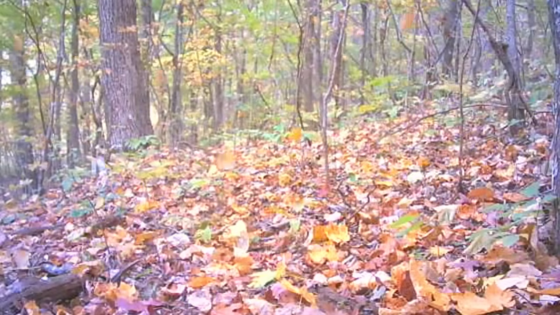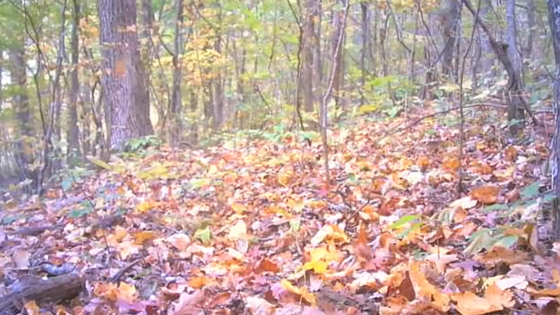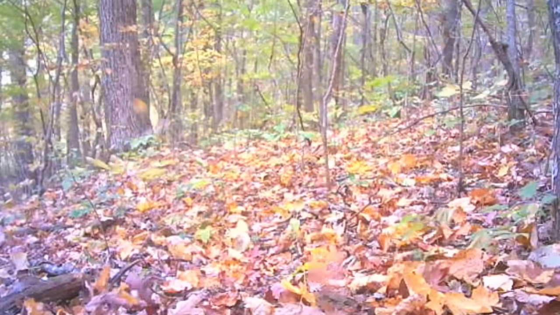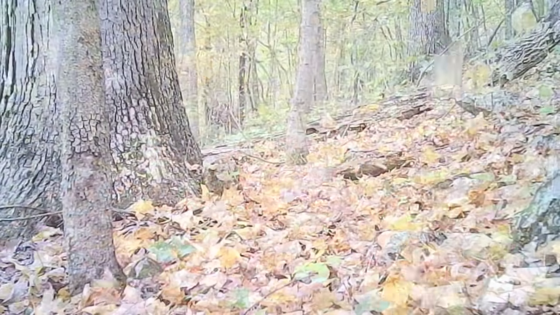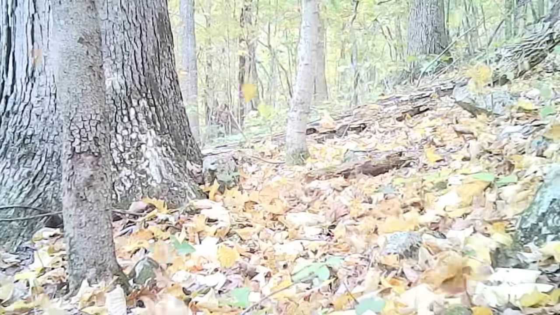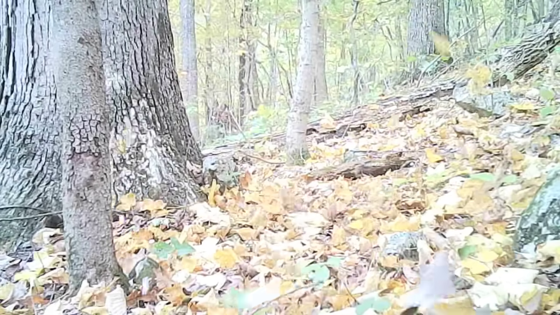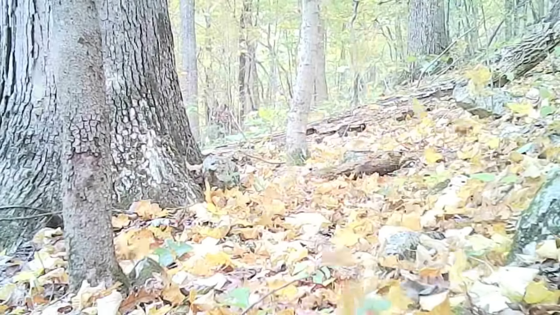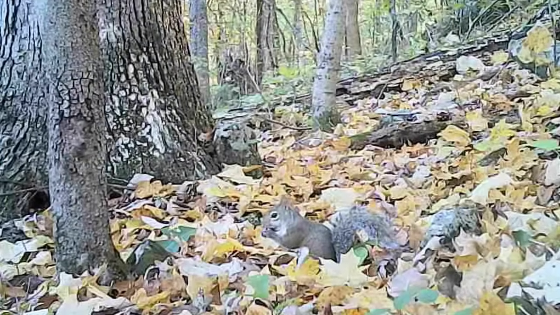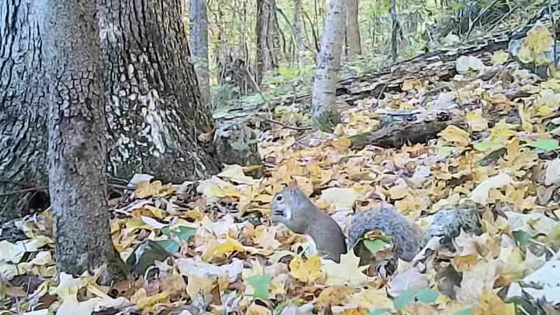Now here we caught an old hailstorm here at different cameras throughout the woods. It wasn't a heavy hailstorm, just enough to start knocking all the leaves off. And I mean, it come down for a little bit. Lucky to catch this. Never caught this before. But after that's over with, the little animals go back to doing their thing, getting ready for winter.